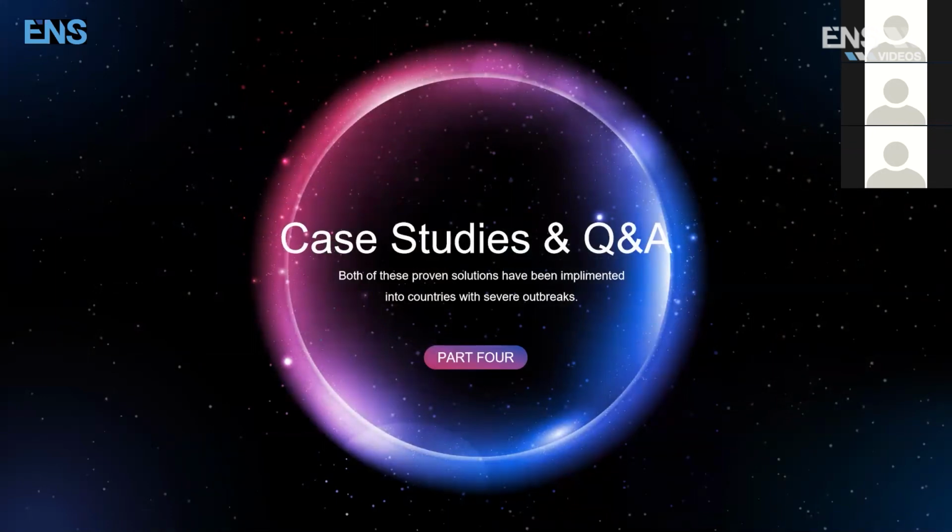So these solutions, whether it's the NVR or the CMS, both solutions have already been proven and have been used in pandemic hotspots all over the world, okay? And now it's our chance to do our due diligence and promote this information to the communities that we've grown up in, okay?